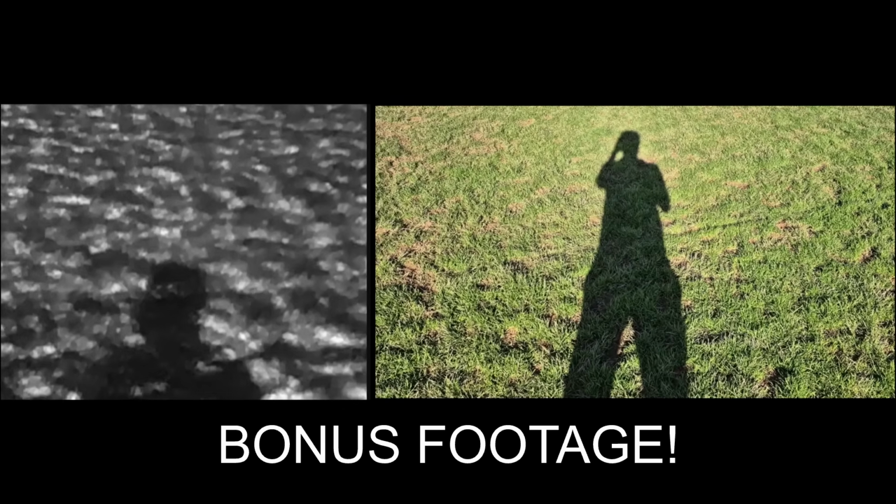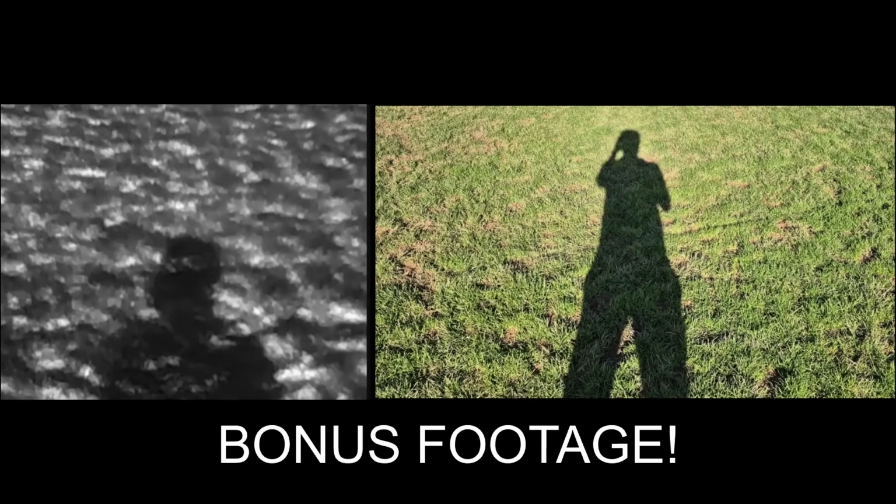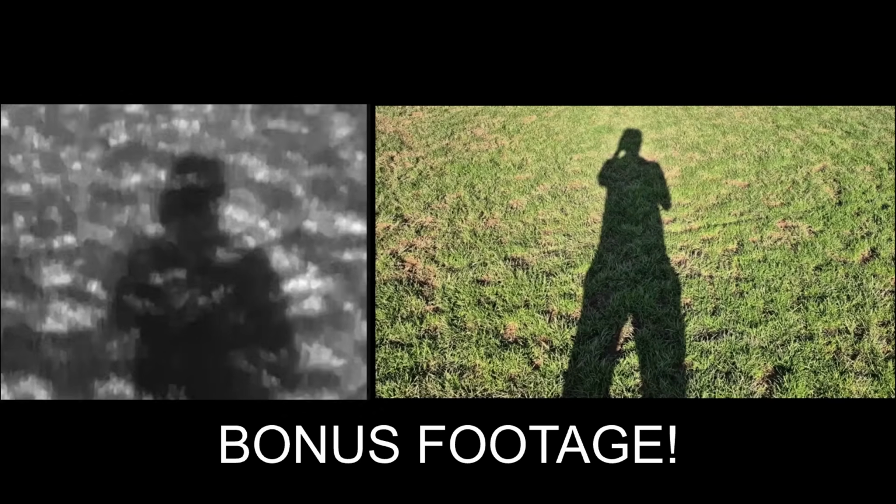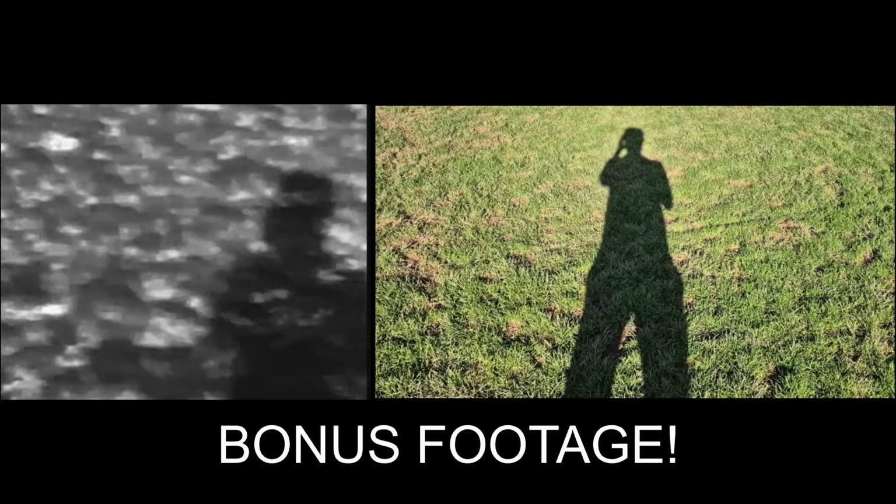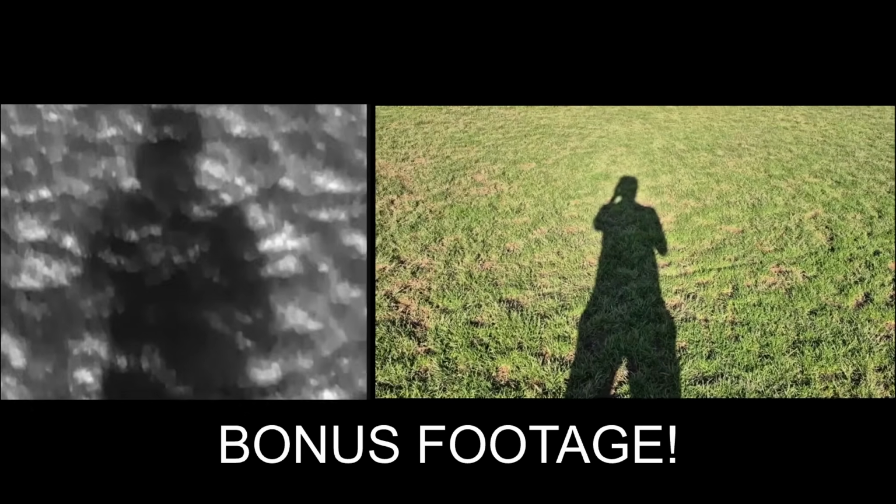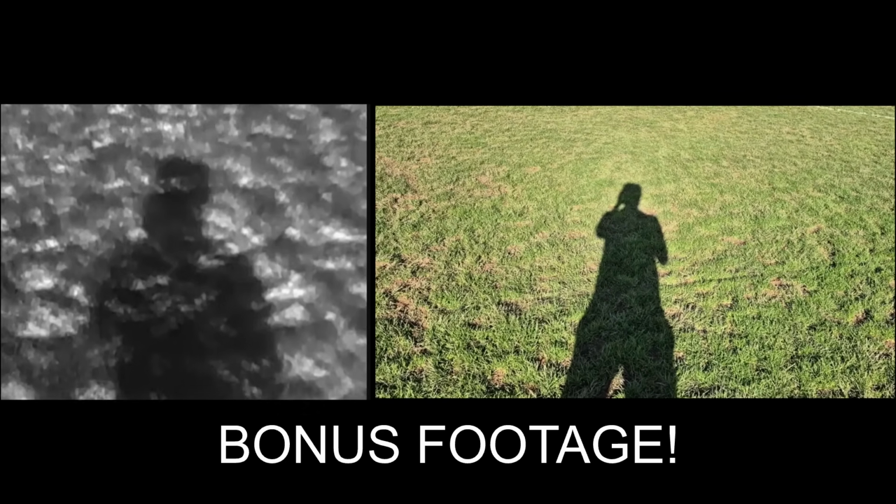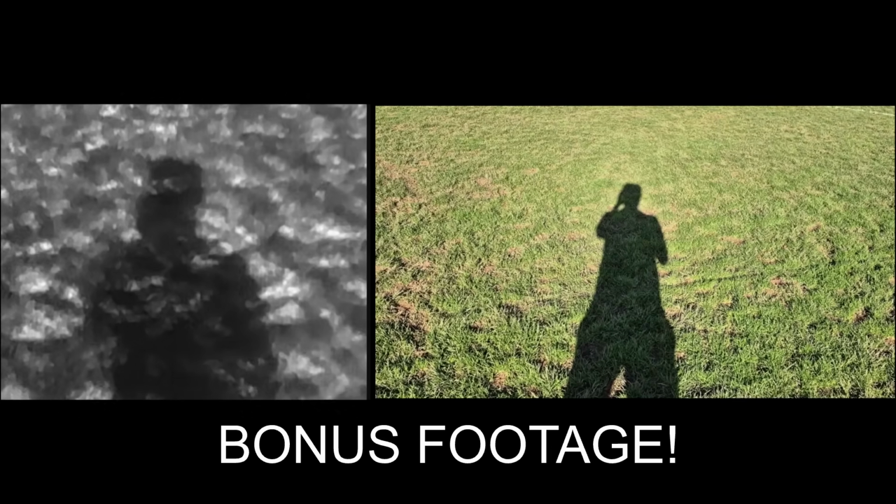Okay, so here's something a little bit weird. I'm currently stood in a field on a nice sunny day. I've got the sun behind me, and as you can see on the phone footage there, I've cast a shadow across the ground. Nothing unusual about that. If you look at the thermal view, you can also see the exact same shadow being cast on the ground. There's my head, there's my body, there's my legs. But this is the weird thing, because the shadow you're seeing on the ground from the thermal camera, that's not a shadow of light, that's a shadow of heat.